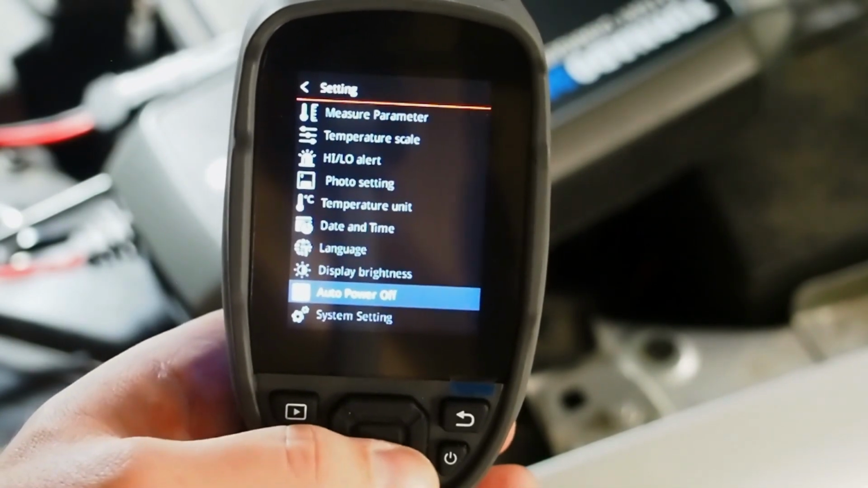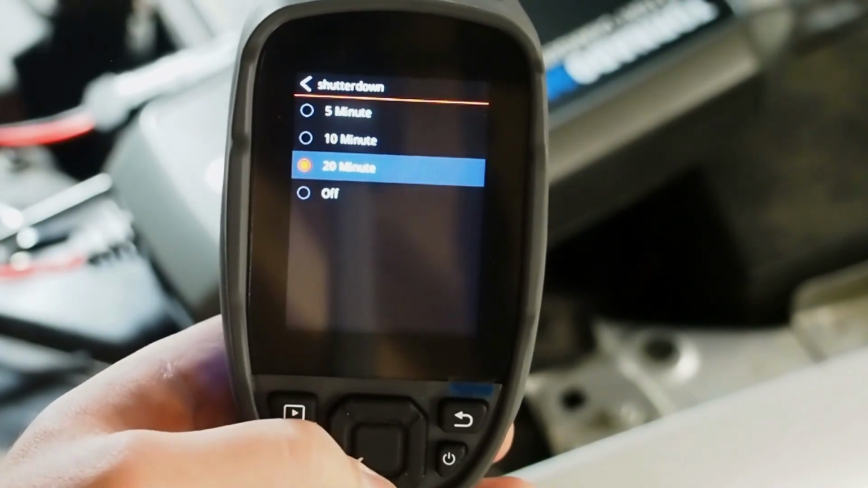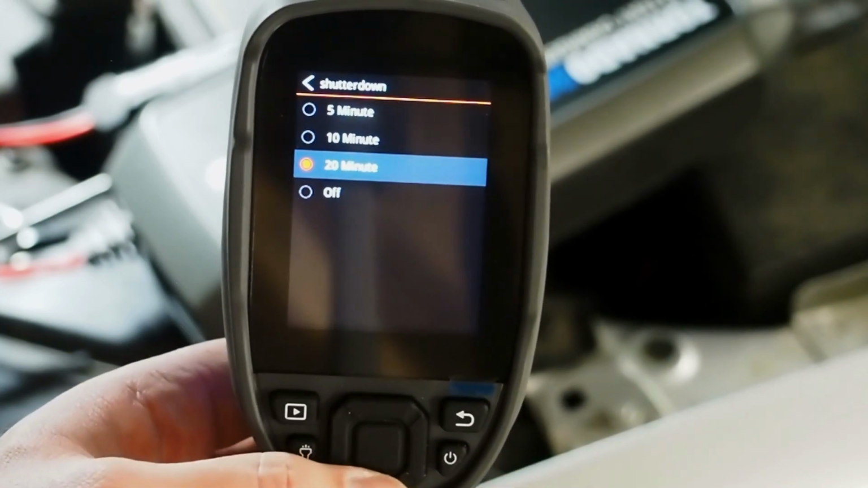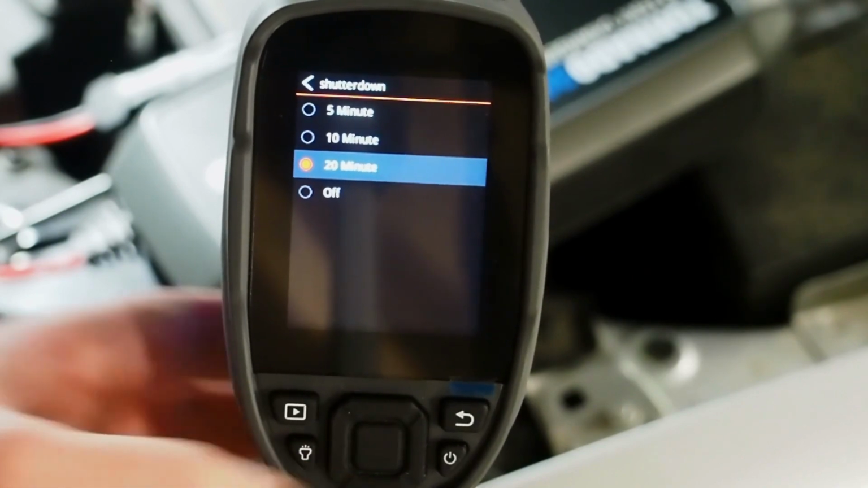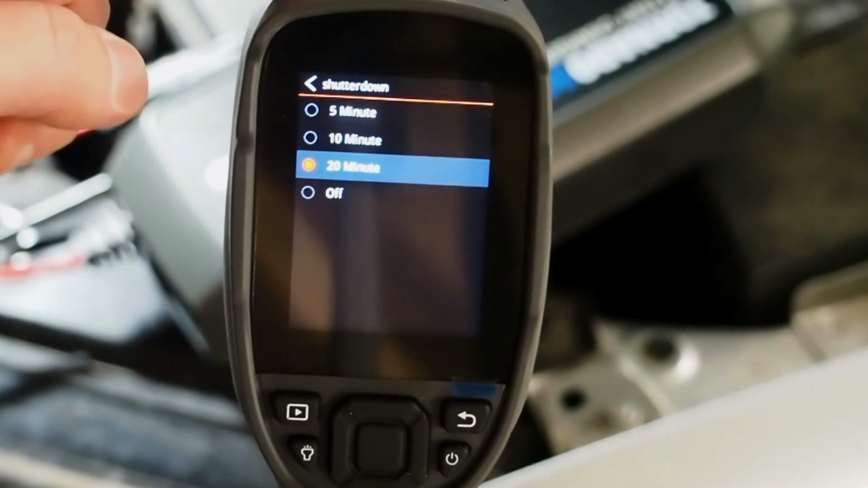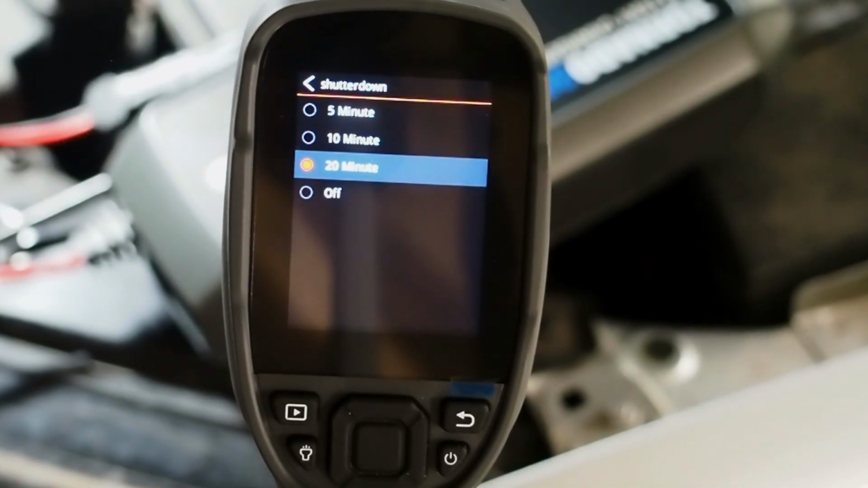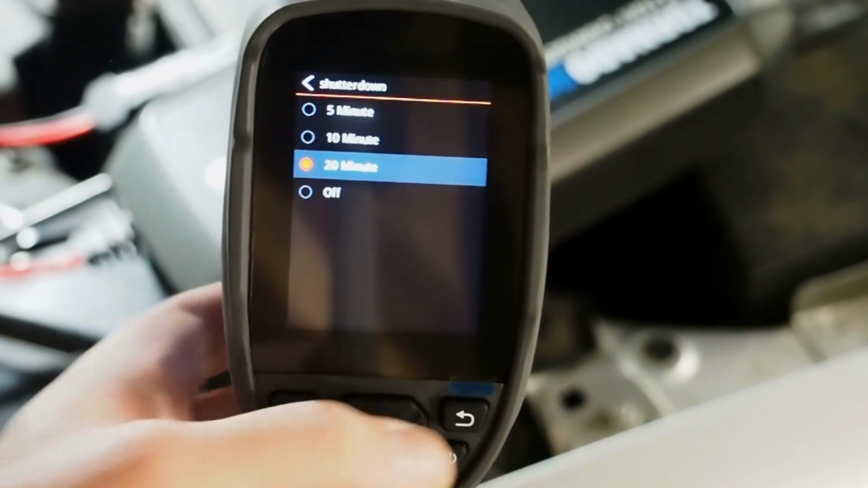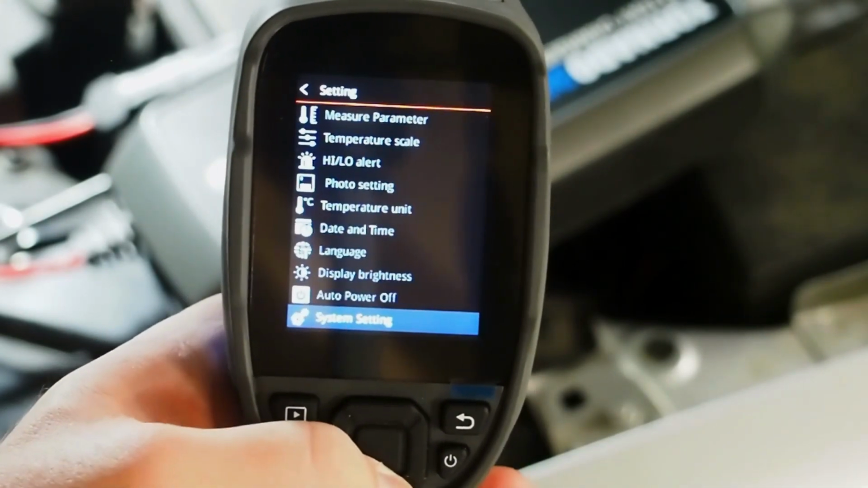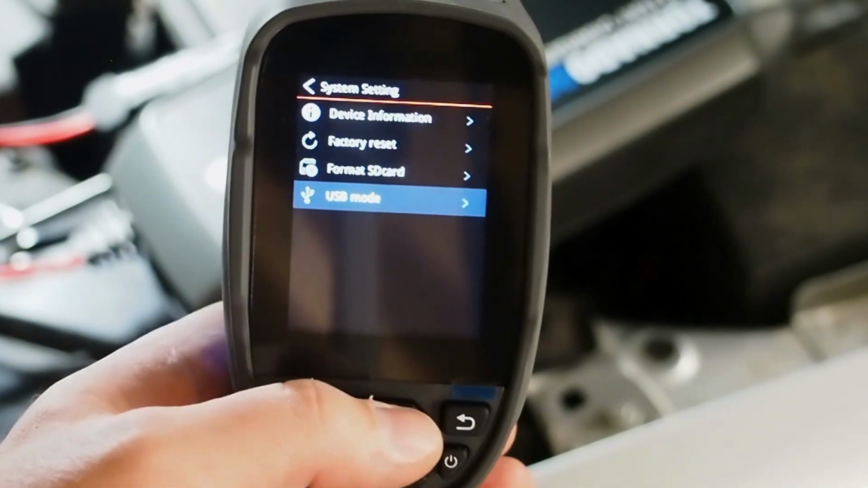Auto power off, this would be something you would want to turn off if you're going to shoot a long-term video on something like a battery draw on a vehicle. And then you would want to open the flap on the top of the tool and plug in your USB-C cable so that the battery does not go dead on the thermal imager. Otherwise, it'll automatically default to turn itself off within the time setting you set up.